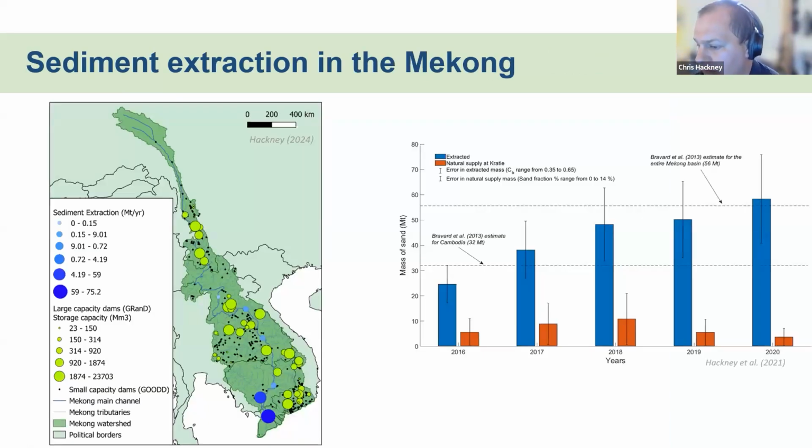For a bit of geographical background, I'm sure most of you know where the Mekong is, but it flows down from the Himalaya through China, Laos, Thailand, on the border with Myanmar, and down through Cambodia and Vietnam. The image on the left shows the human interventions in this system. So the yellow and black dots show hydropower installations, scaled by the size of those hydropower plants where we've got that data.